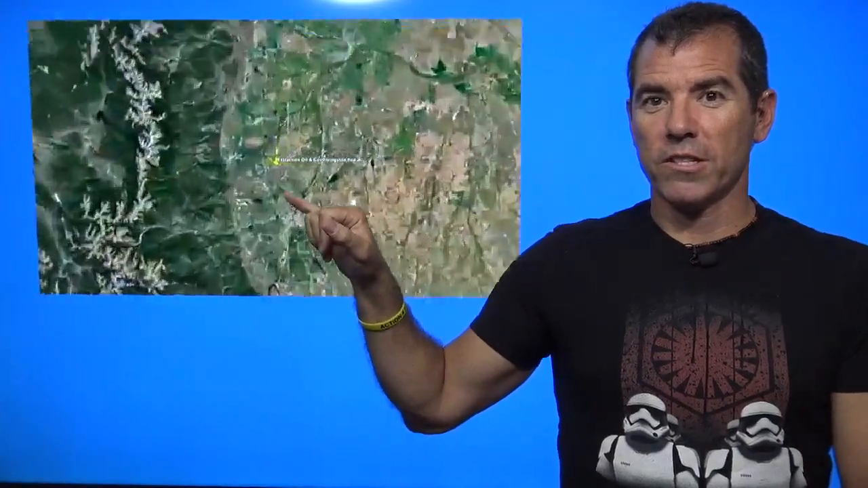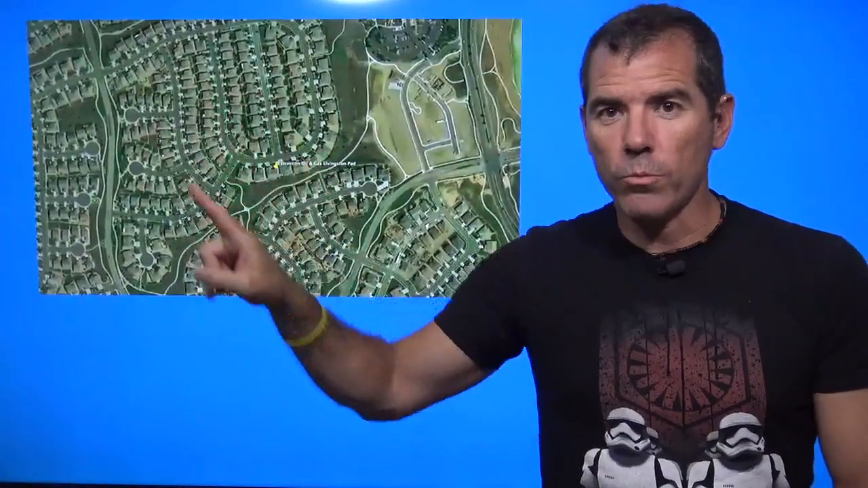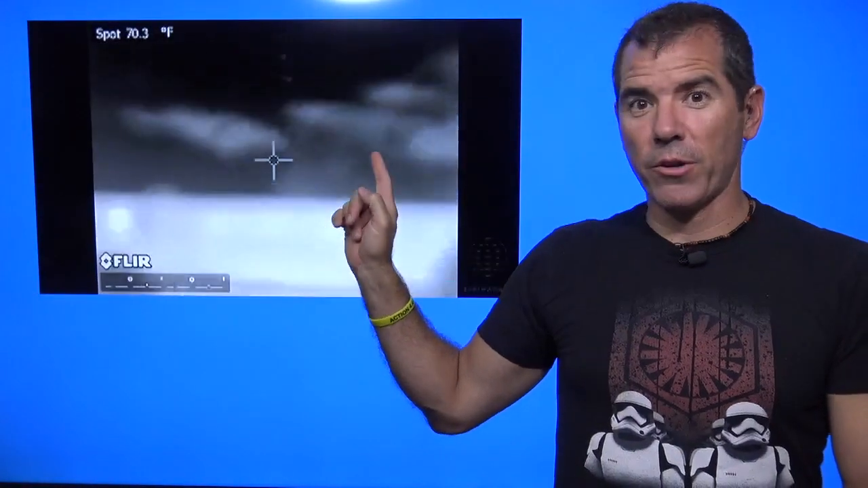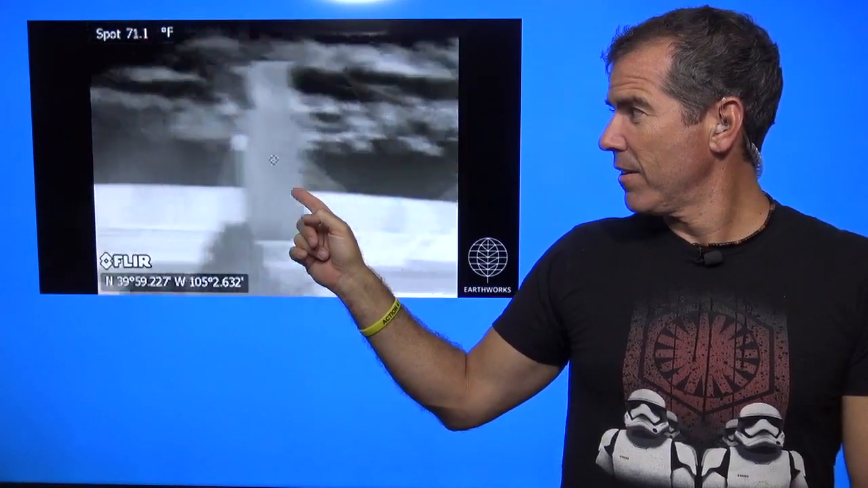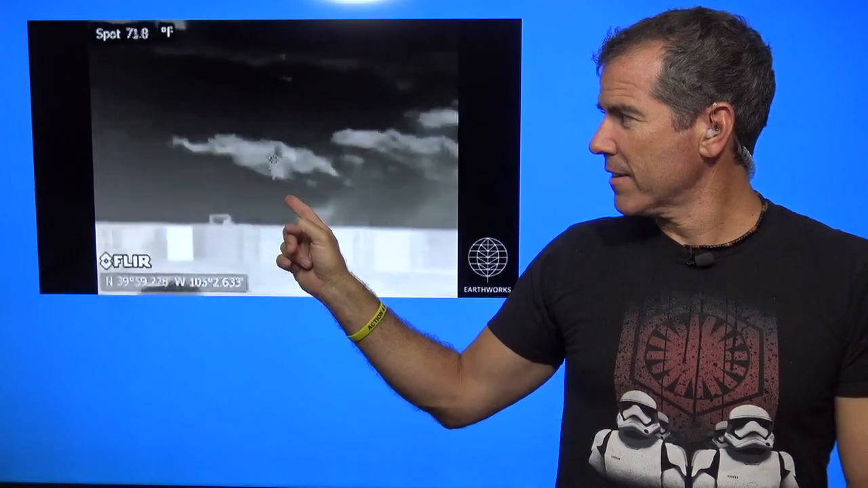First, now it goes in here and it shows you, look, this is a residential community. Those are all homes right there. And this plant is right there. So this is what it looks like. Oh, there's nothing coming out of it. Now we go to the camera. Oh, wait a minute. There's stuff, that's what the camera's detecting.